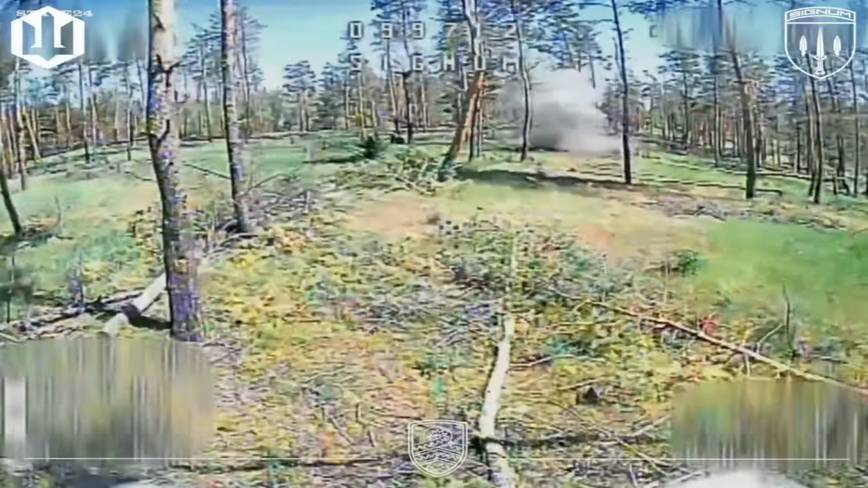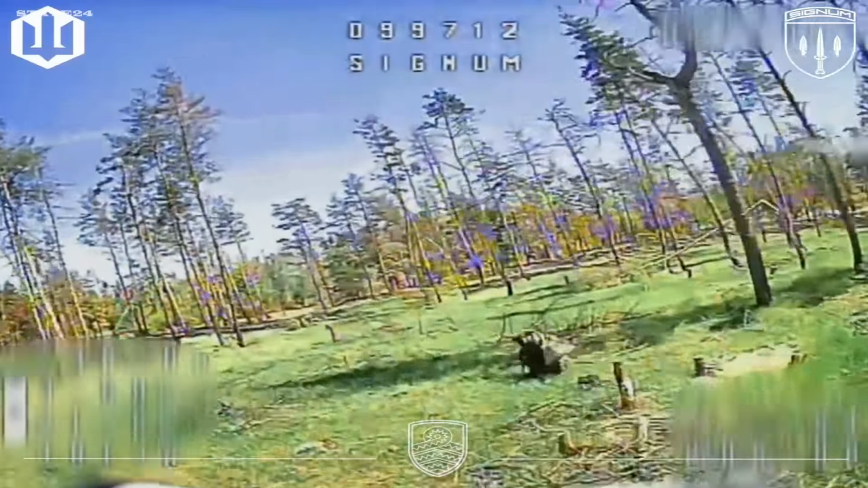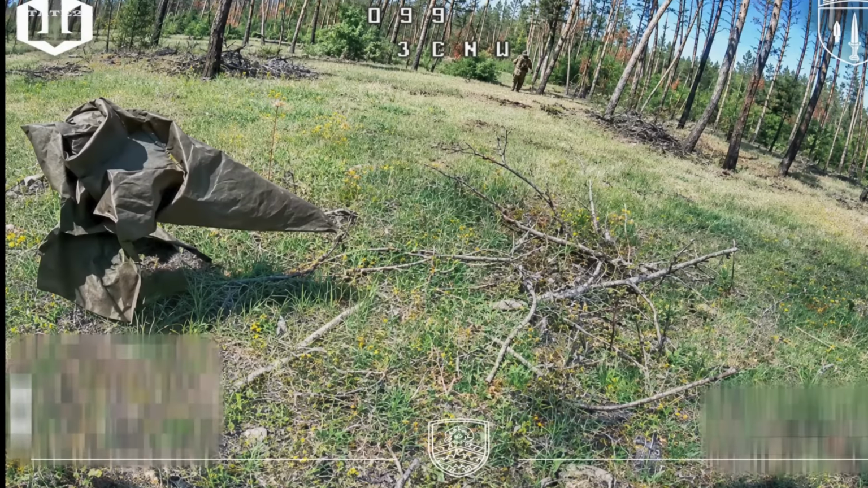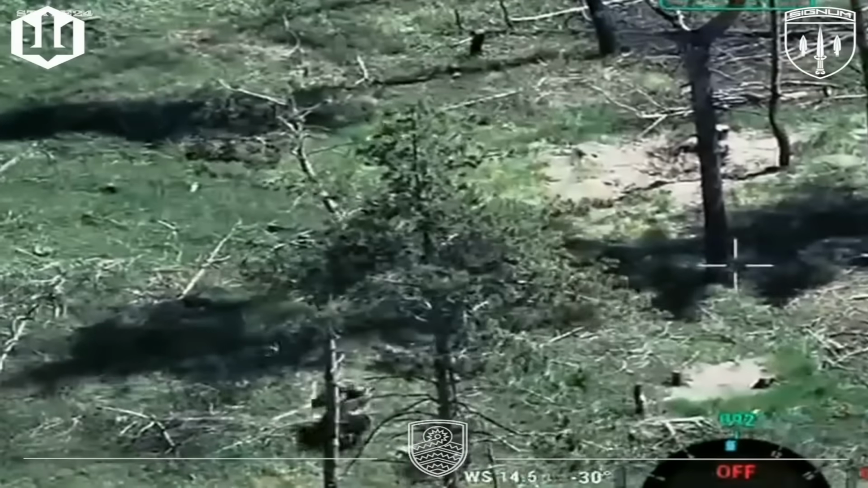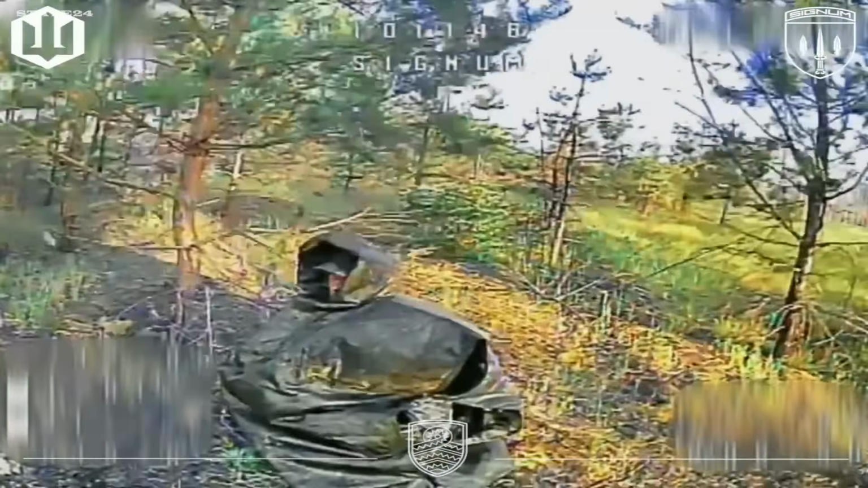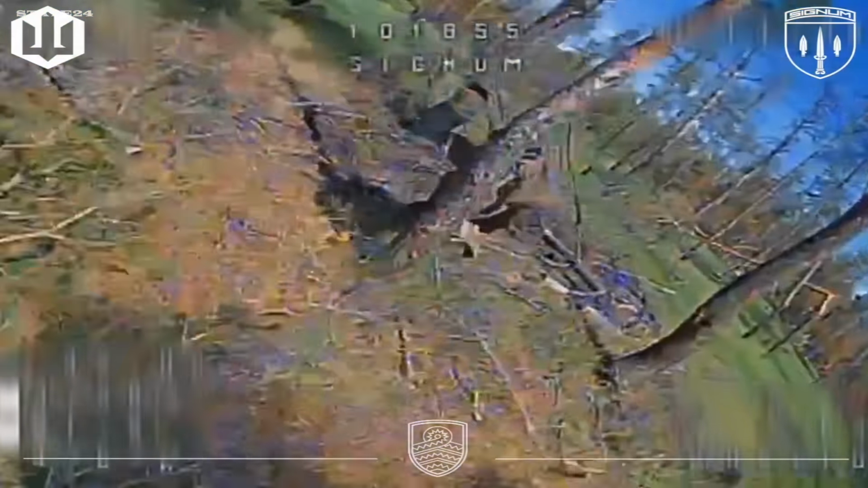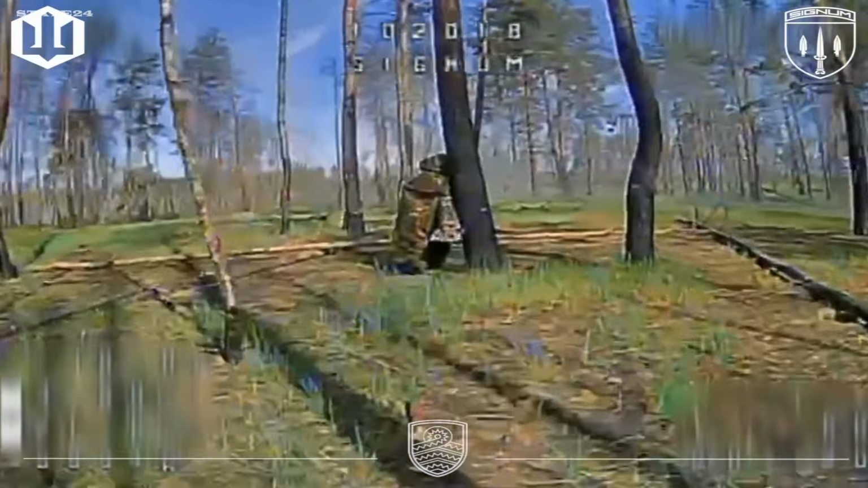The war in Ukraine is still raging. May 29th, 2026, Lyman direction, Signum Battalion, and Russian assault groups trying something new. The soldiers in this footage are wearing what appears to be thermal camouflage capes designed to reduce their heat signature and make them harder to detect from above. The idea is sound in theory. In practice, the capes restrict their movement, slow their pace, and make them look exactly like what they are.